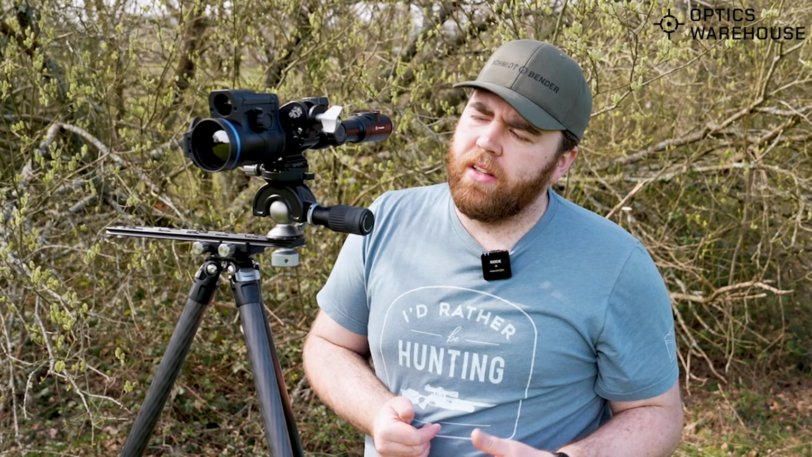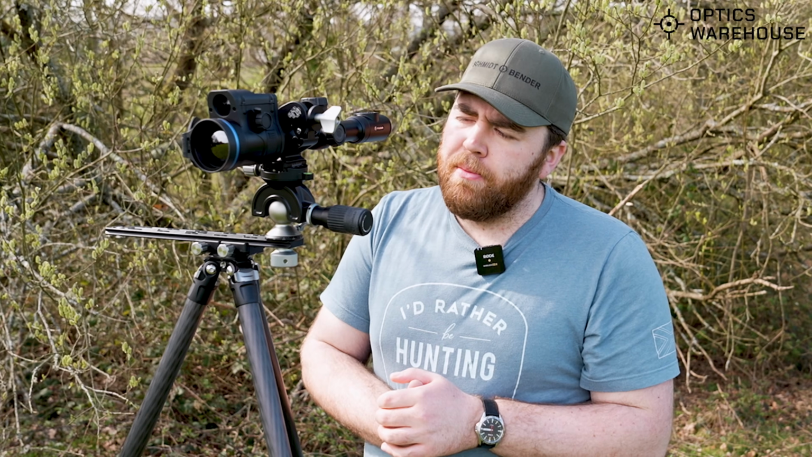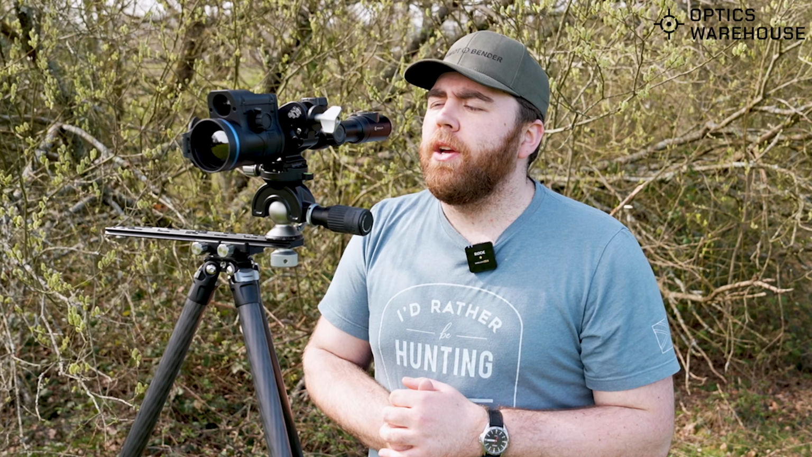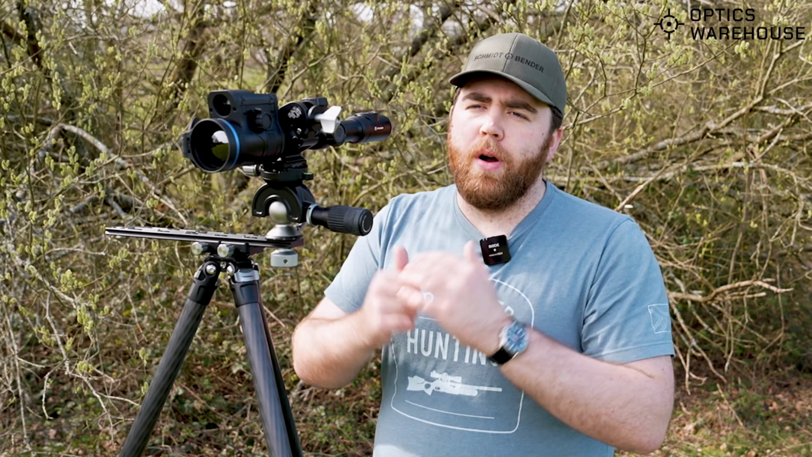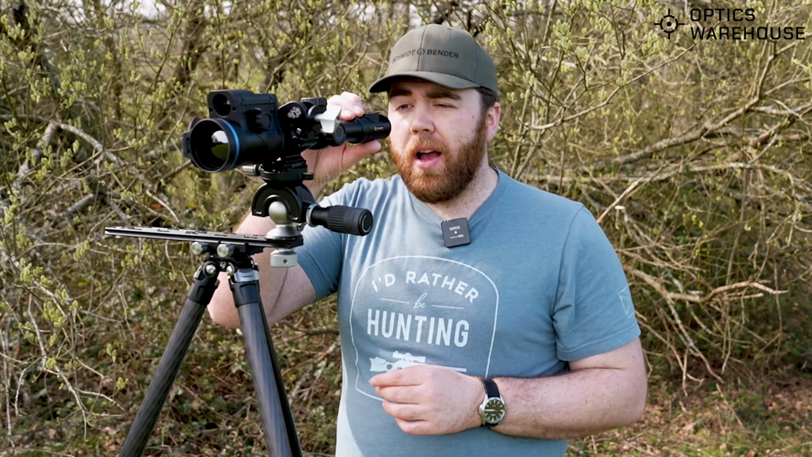Looking at the body on this, depending on your setup, whether you've got a big drop from your Picatinny rail or other mounting rail, you could possibly get away with mediums, but for most people it's going to be high mounts. So without further ado, I will start filming through here. I'm going to put it through our standard thermal test. That is the rats in close, about 10ish meters, and then all the way onto our funnel buck at about 200. All right, start recording now.